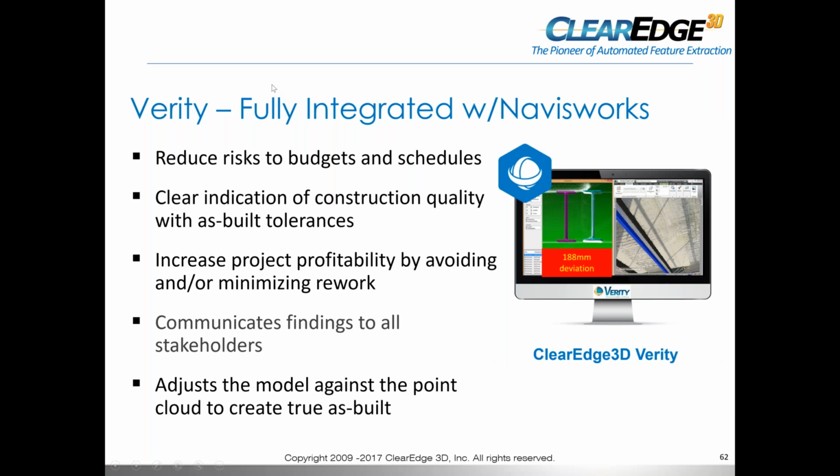Also, it's fully integrated with Navisworks. So in other words, you need Navisworks to run Verity. It does reduce risk to budgets and schedules. And again, it gives you a clear indication of your construction quality. If you're on floor 1 and 2 and you're finding a lot of errors early on, I could assure you by the time you get up to floor 40, 50, 60, there's going to be a lot more. So it's giving you an indication.